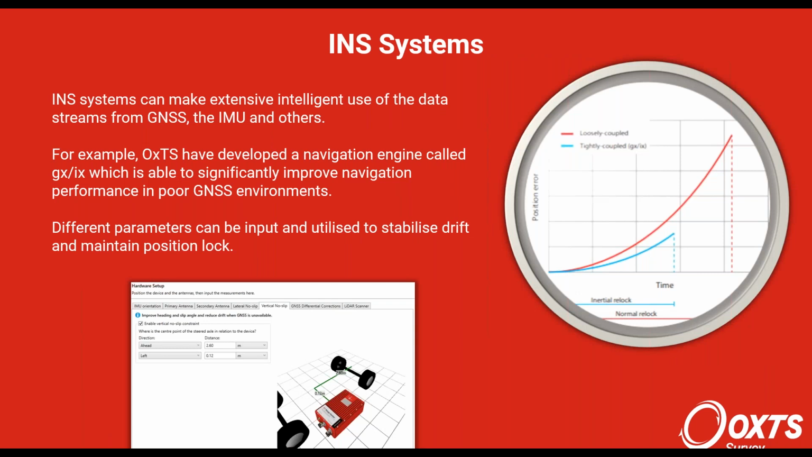As I mentioned, there are a number of ways that you can combine the data streams, and a lot of intelligent different things that you can do. At the bottom here, you can see a screenshot from our software, NavConfig. You're able to just put in a very simple parameter, which is where the INS is in relation to some axles on the mobile mapping vehicle.